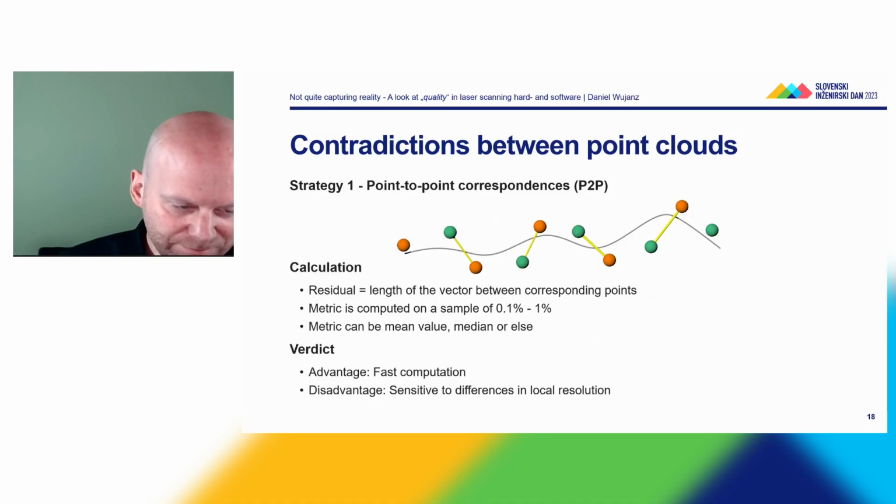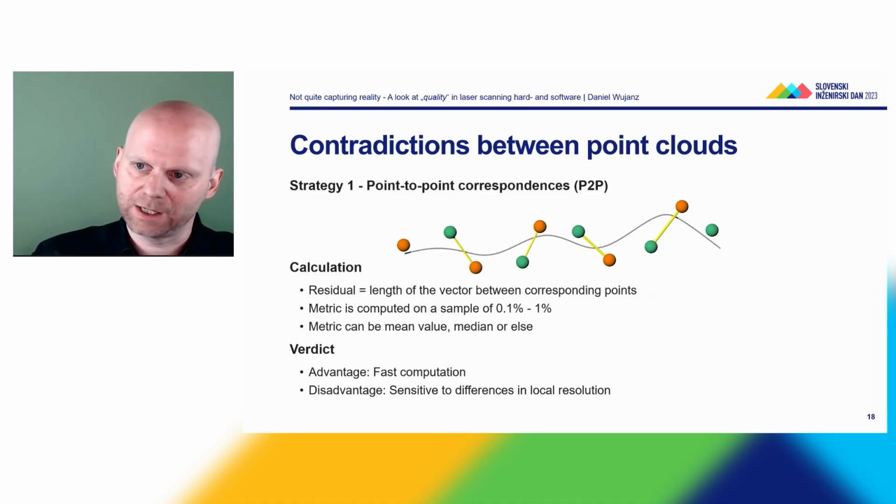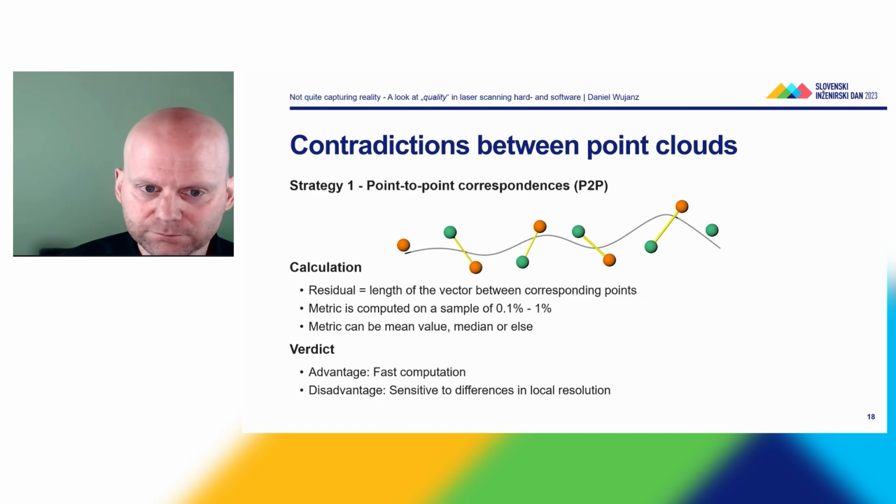So the verdict: the advantage is it can be rapidly computed. Disadvantage, it is sensitive to differences in local resolution. So if the points of the orange data set would be very coarsely sampled, I would get very large residuals just because the point distribution is different.